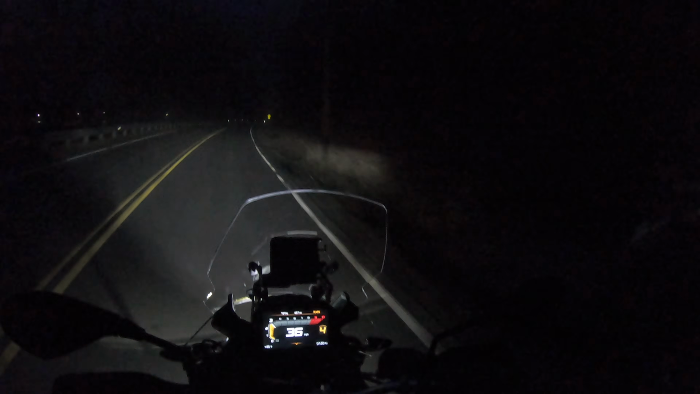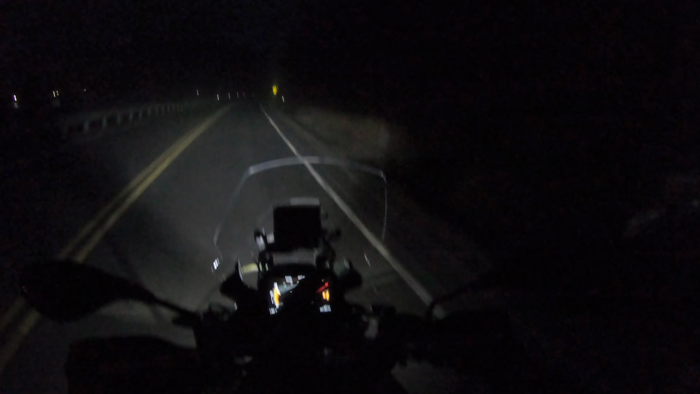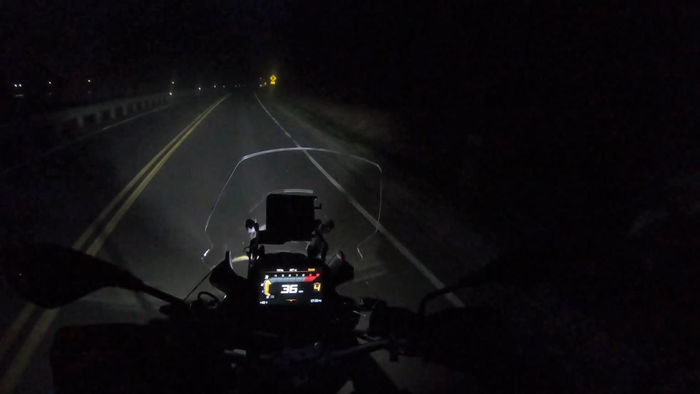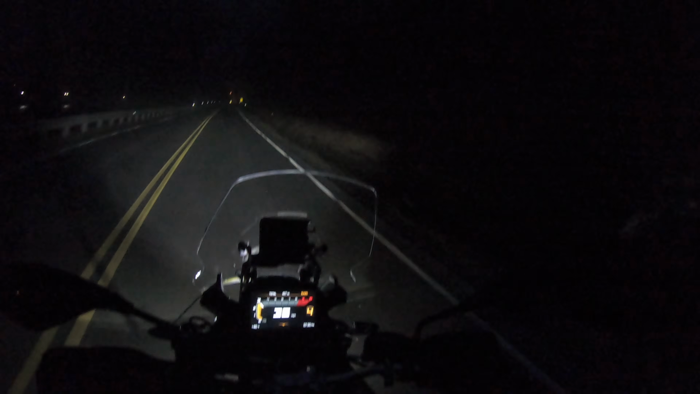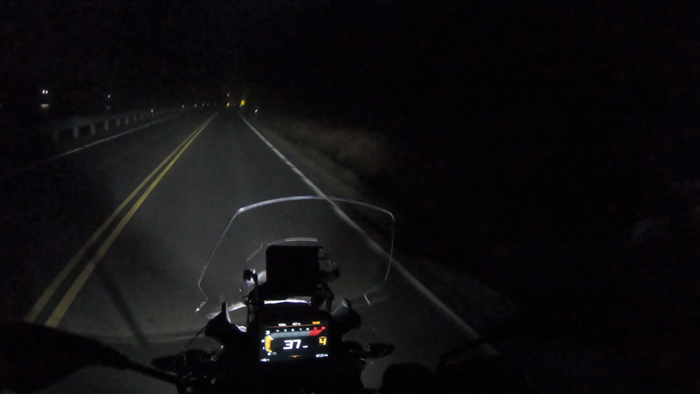And then we have, at about 10% power, orange, Denali D2s. They're running on the forks. And you can't really see them right now because they're so low power compared to the headlight. If you look over the handlebars, you can see them on the ground a little bit. Slightly.